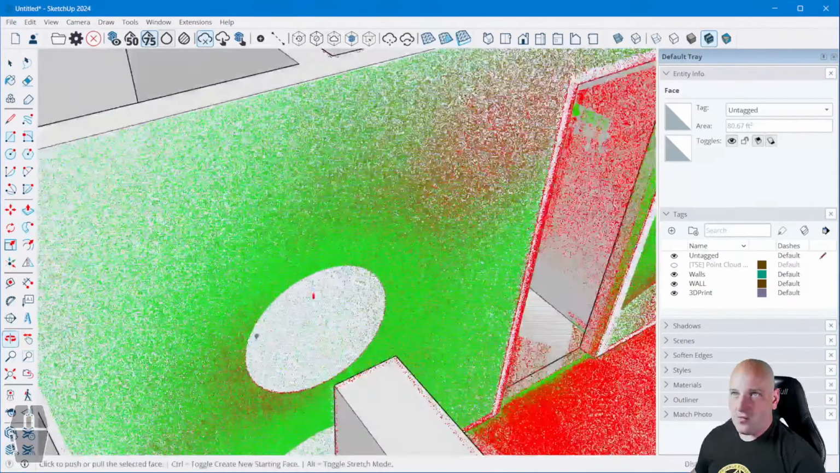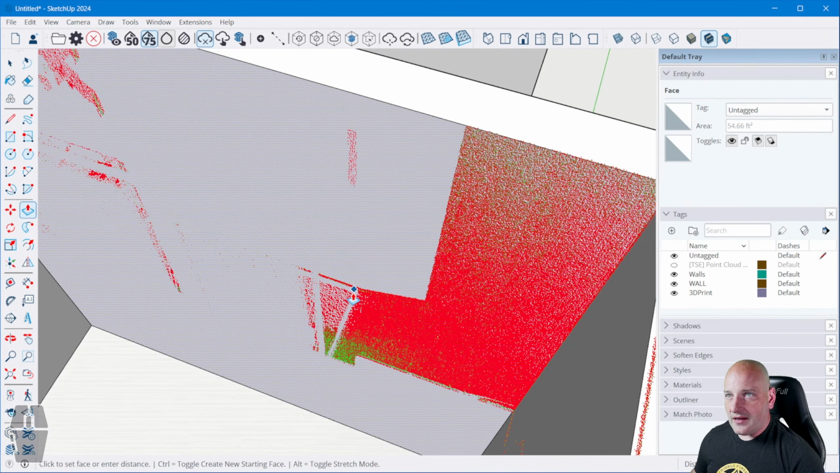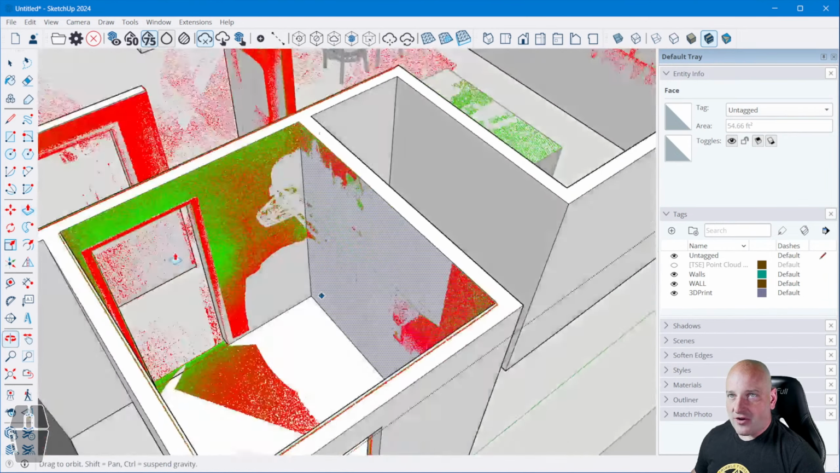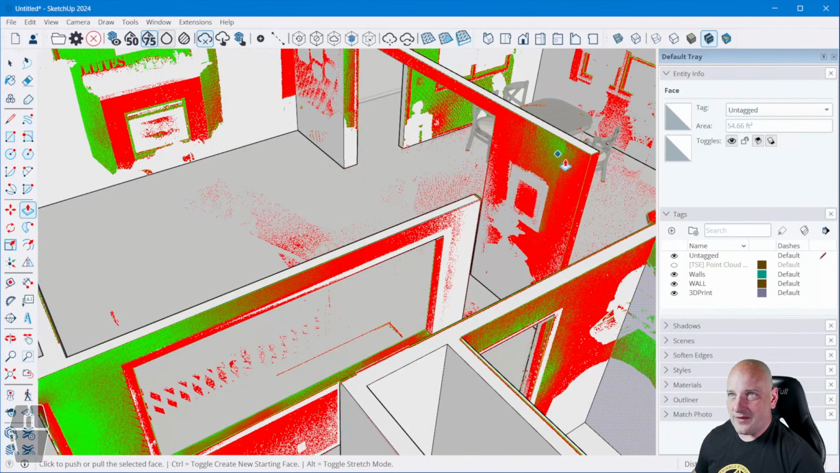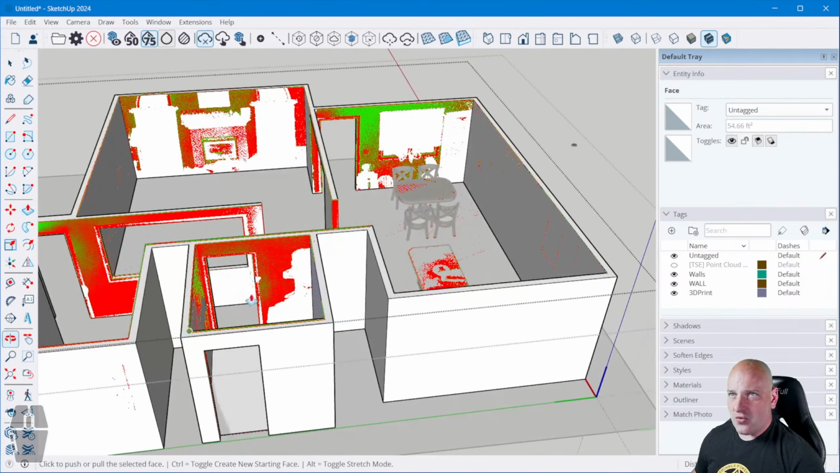of the laser scan. So you can go through and change these walls and push-pull them to where they need to be. Now keep in mind, 1 centimeter is a pretty tight tolerance here, and some of your construction may not necessarily comply with that, especially if you have a house like this one where maybe some walls are obviously not exactly the straightest or the most vertical.